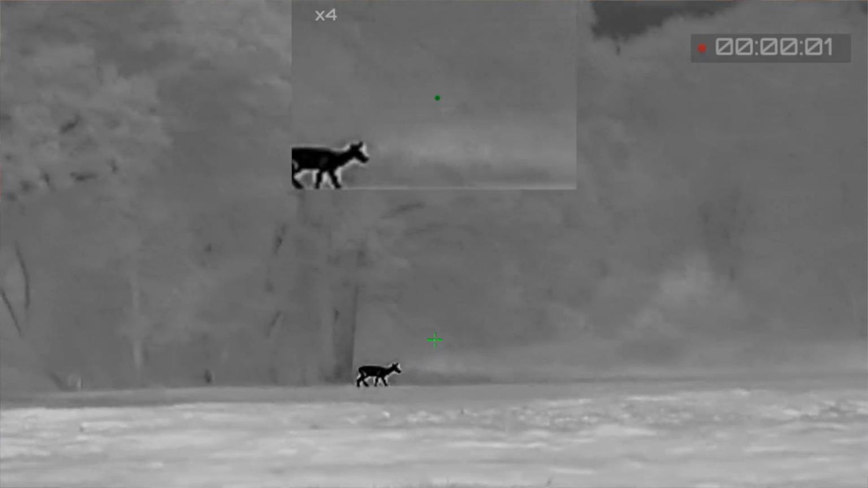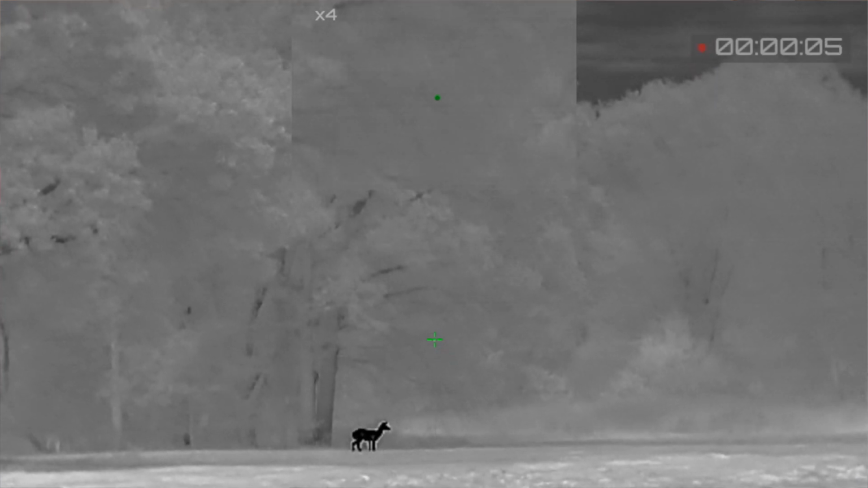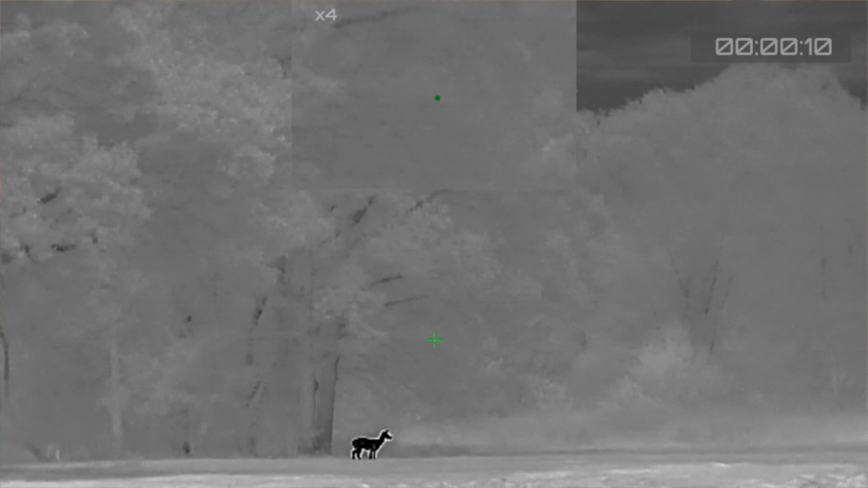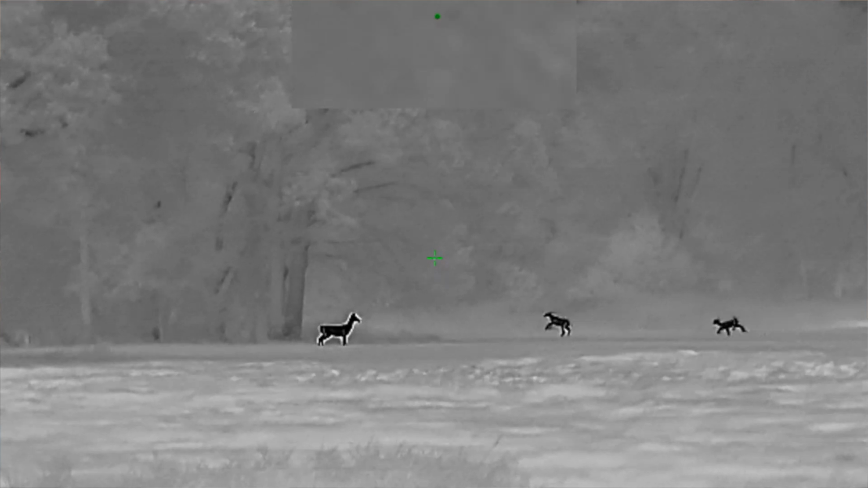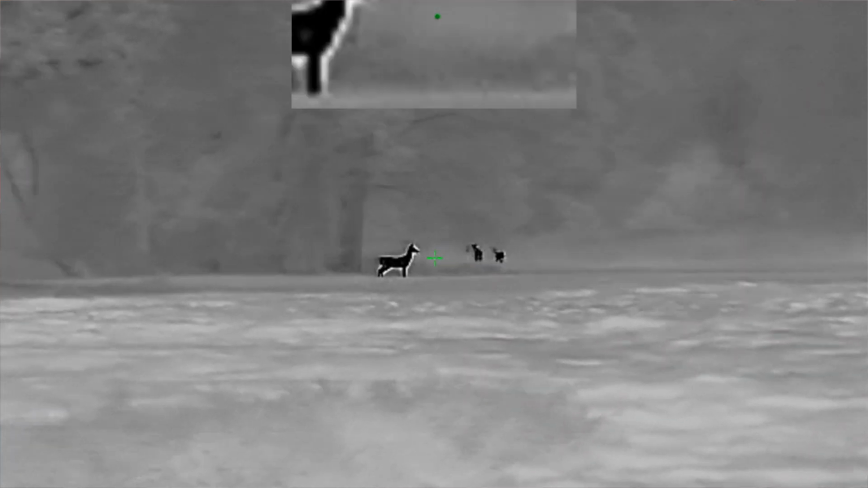Today we're talking about the Rix Optic Storm S6. It retails for $2,799. It's got a 5-year warranty. It's a 640 by 512 resolution. Now here's the thing that I want to stand out. This is a 640 resolution optic under the $3,000 price point.